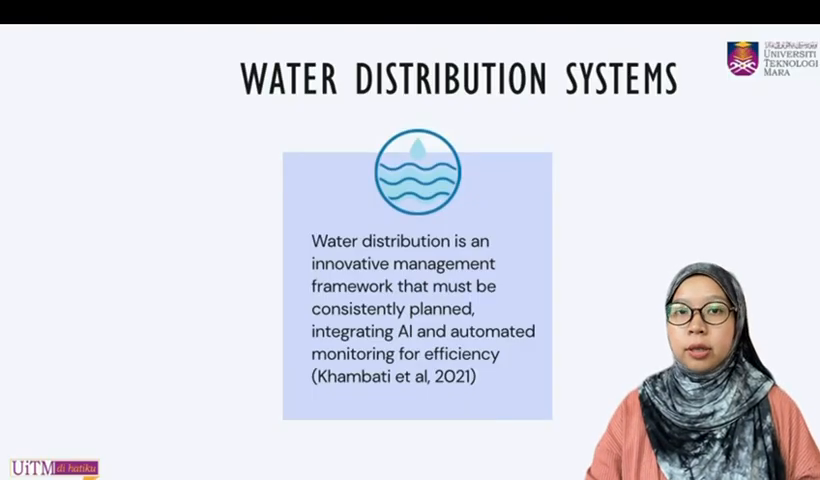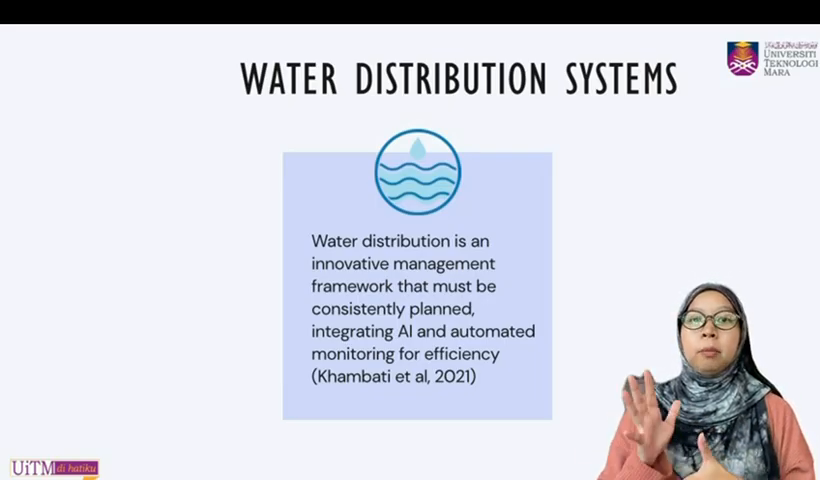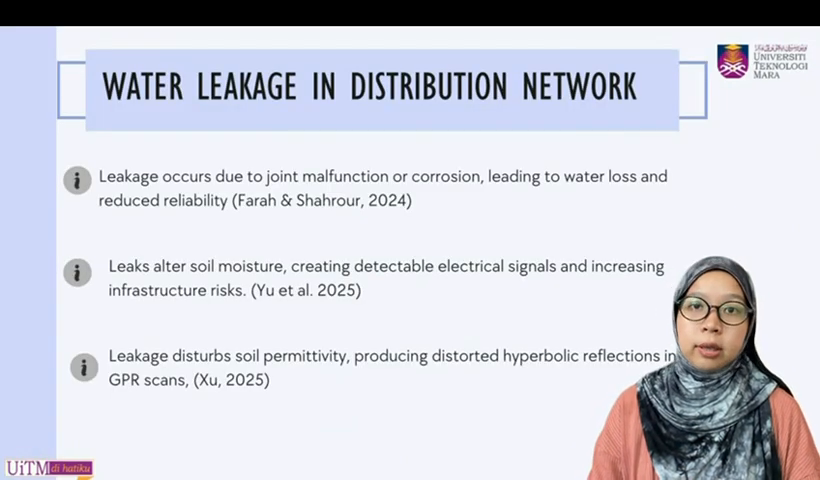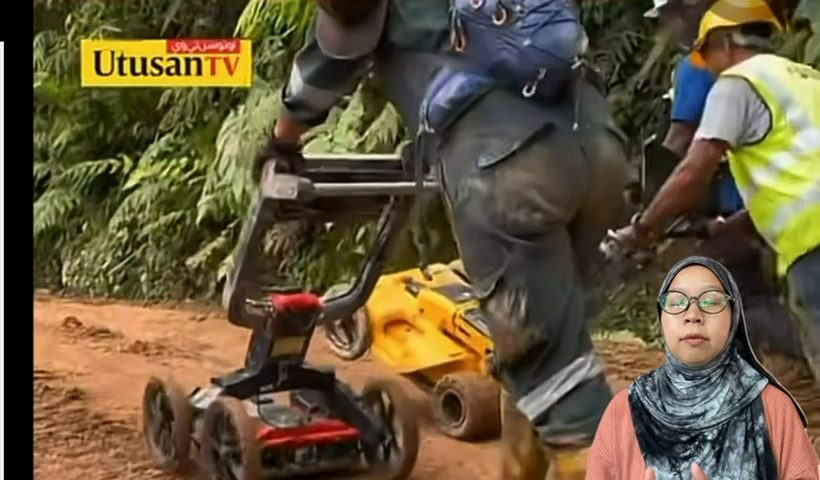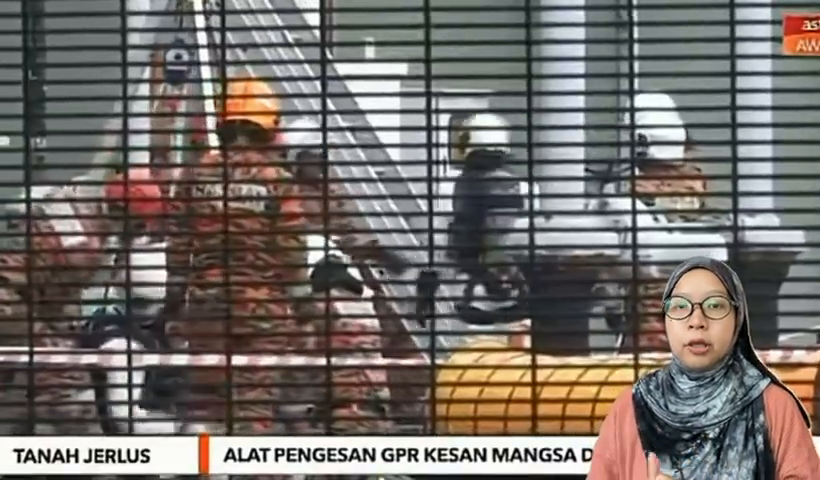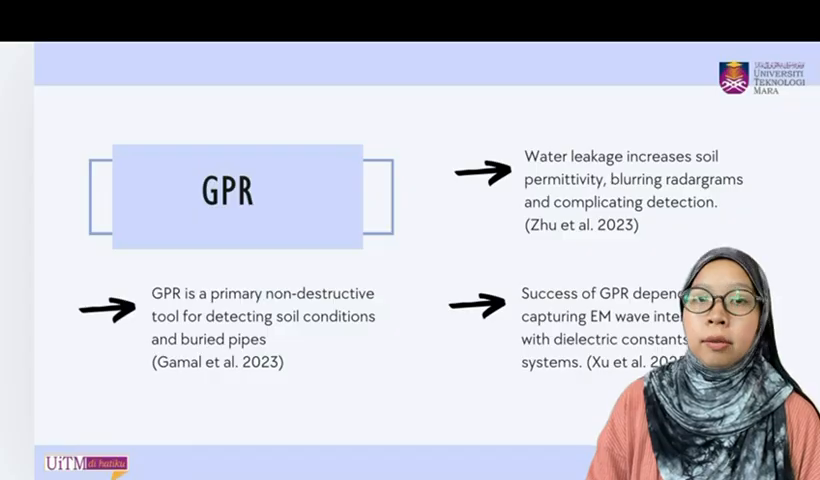Next, water distribution systems are complex networks, and the literature shows that integrating AI can improve their efficiency. This connects directly to the issue of water leakage, where joint failures change soil moisture, creating signals that can be detected. To capture those signals, surveyors use GPR for subsurface imaging, but leaks blur the radiogram, making manual interpretation difficult.